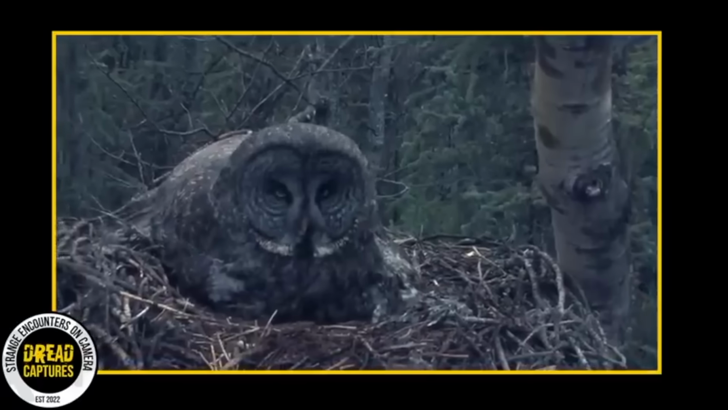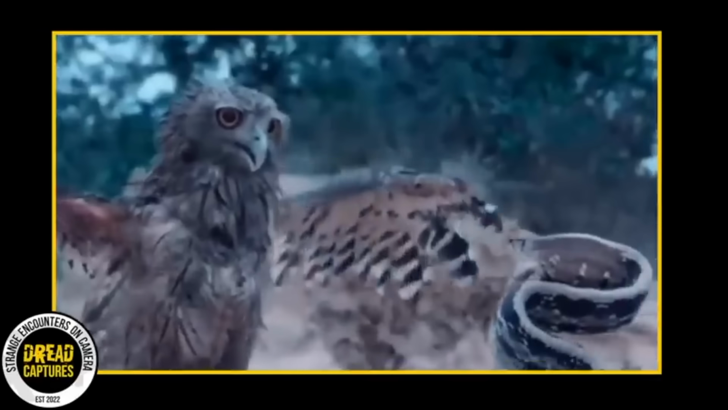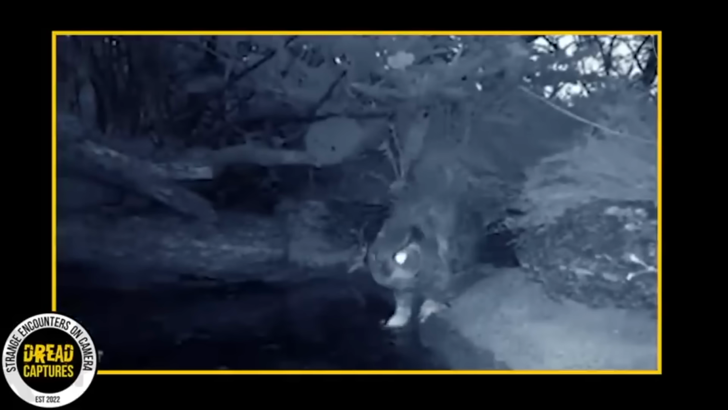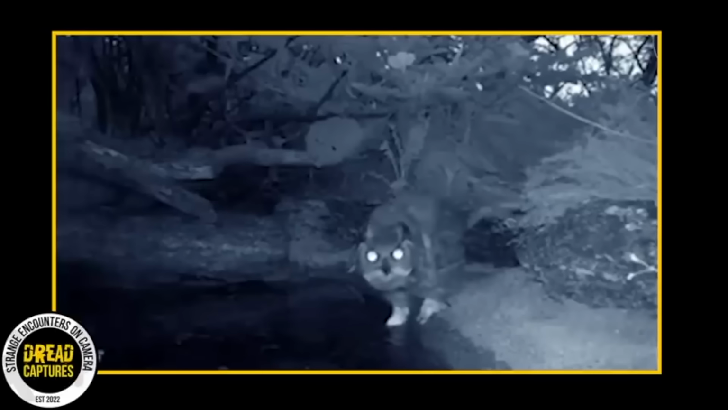Owls usually have the advantage over snakes, and quite often turn them into a quick meal. Well, not in today's clip. Take a look at this owl closely. He comes to the watering hole looking for prey or to take a quick drink. Boom. A snake jumps out of nowhere and attacks this unsuspecting owl.